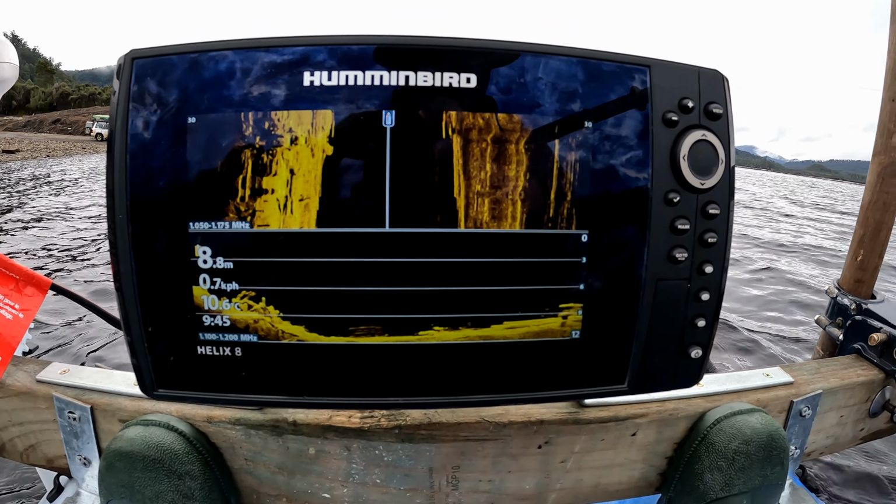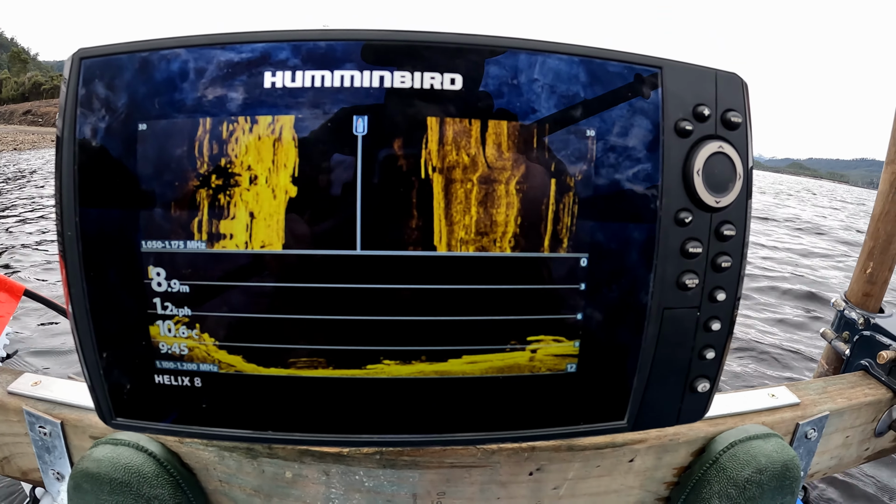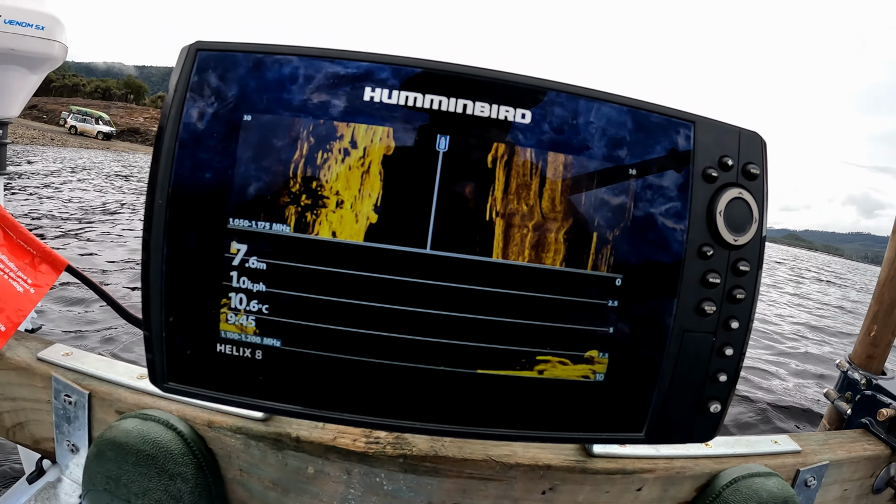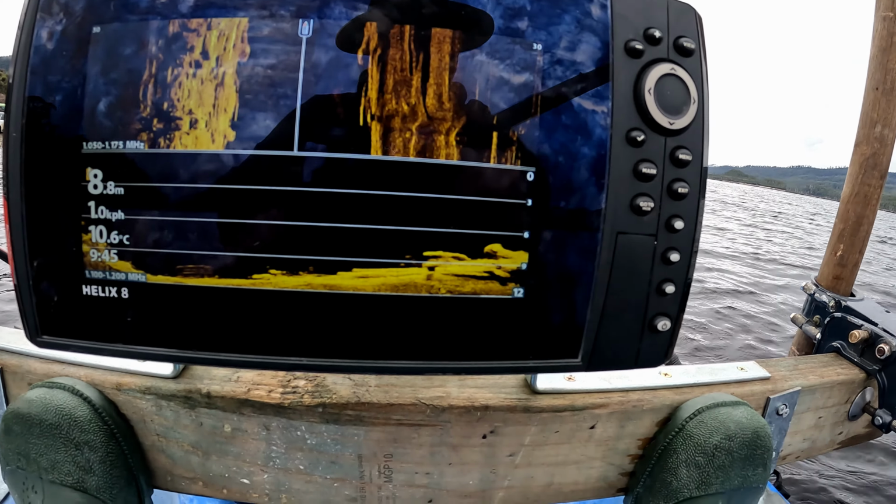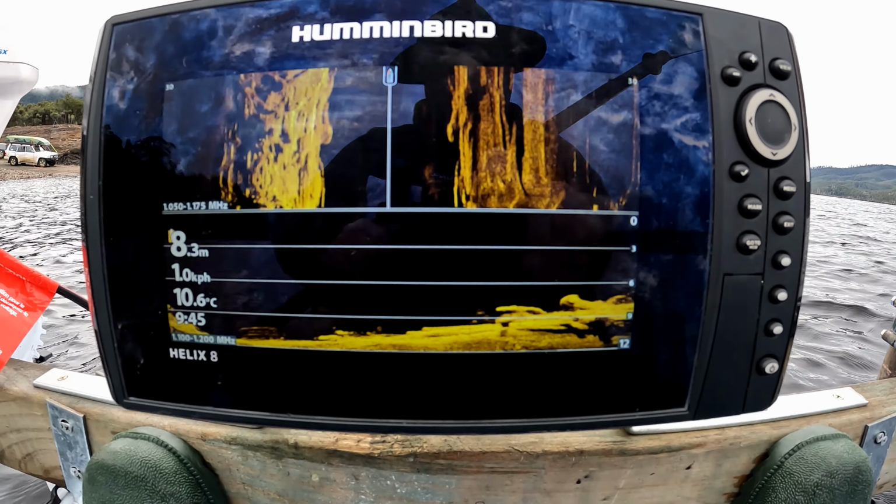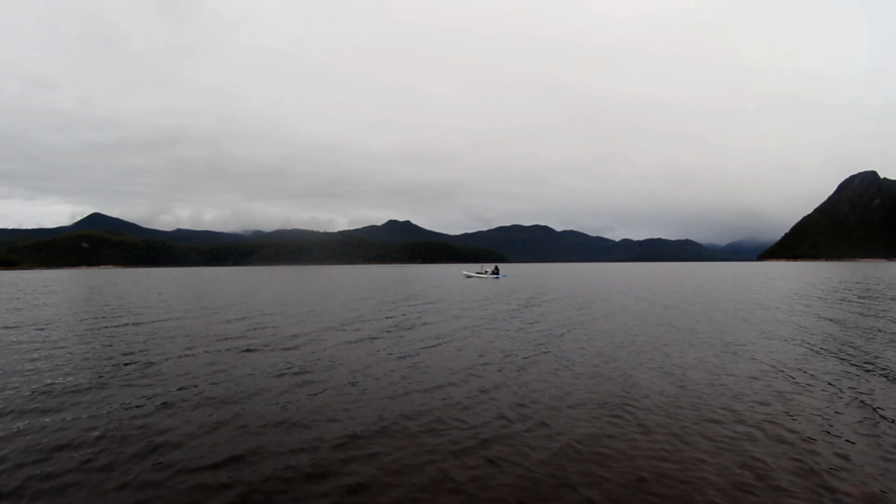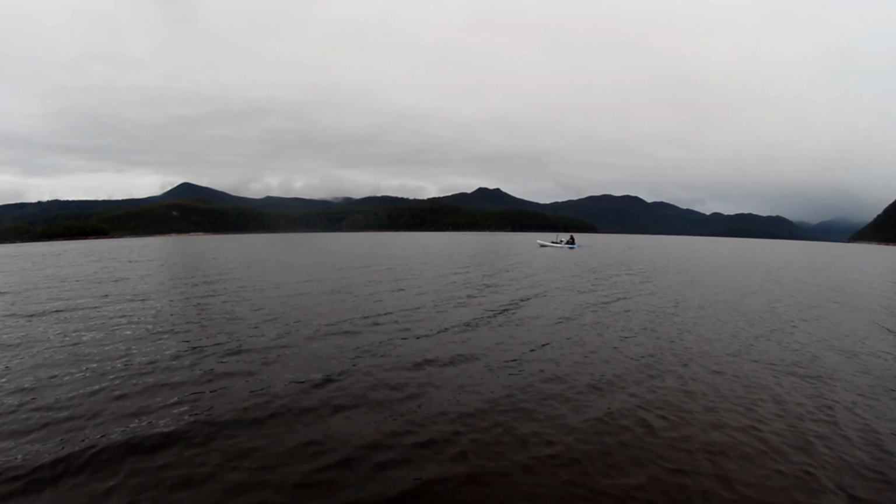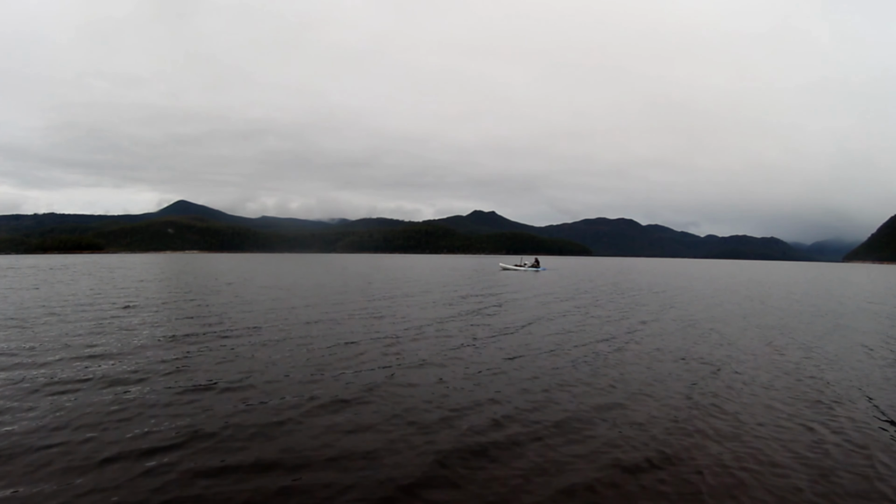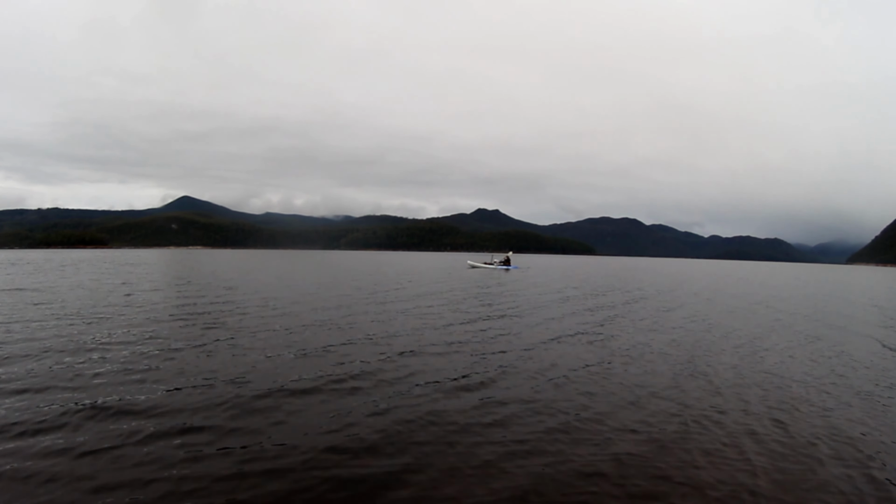So, got down to 11 metres, we're sitting about 9 metres at the moment. Plenty of trees and stuff in the water. Haven't seen anything else suspicious. There's a couple of rocks that look a bit funny, but that's all they are, just rocks. You can see the edge of the boat ramp. 7 metres deep, so it's deep enough. Trees, that's about it.